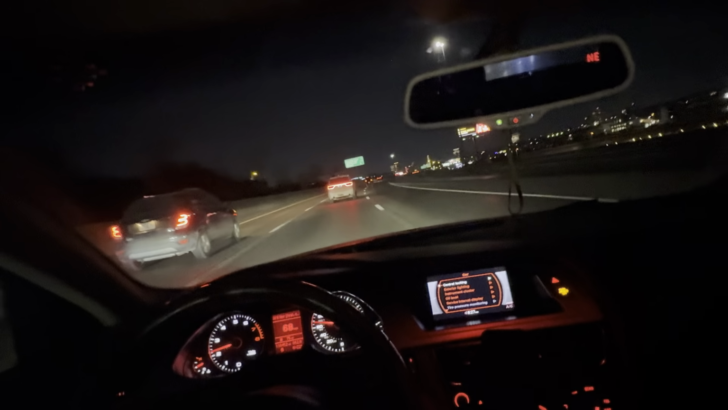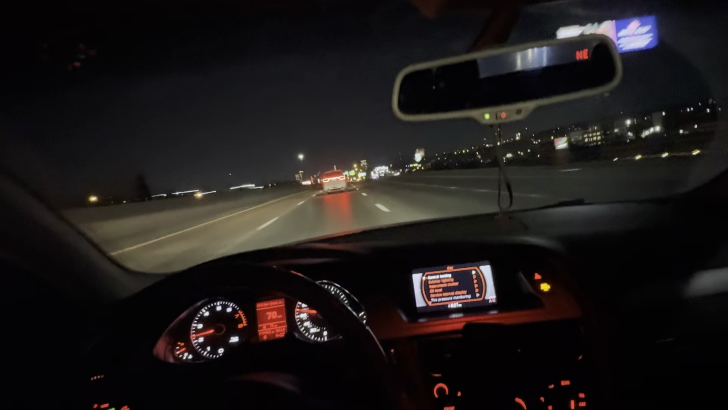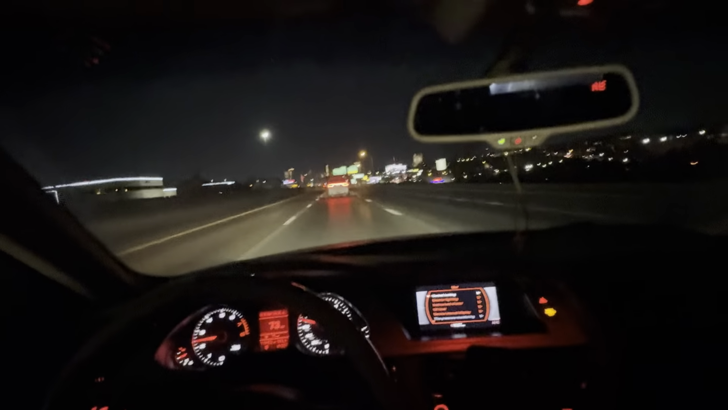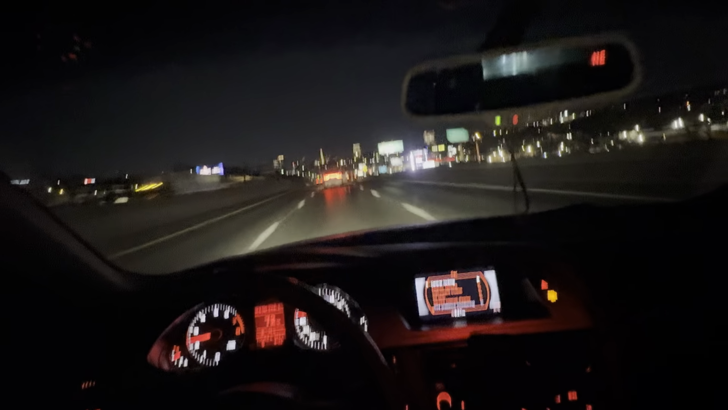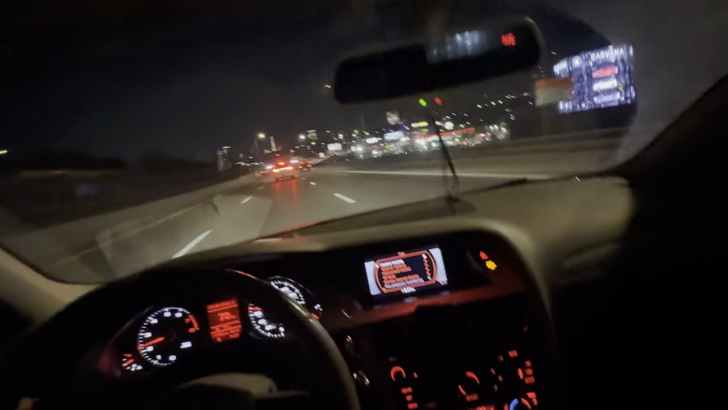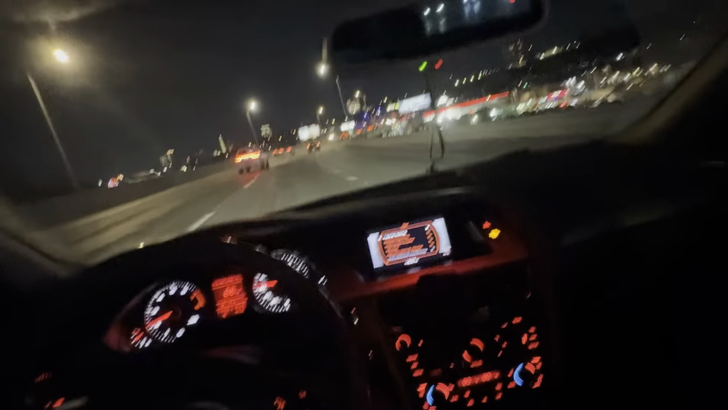But on to the things that I hate about this car. And I don't actually hate these things. It's just minor inconveniences. So the first thing I'm gonna say that I hate is these cup holders, man. Let me turn my light on real quick. So these cup holders right here are right behind my shifter. And if I got like my Stanley or just a water bottle in general, I can't really shift because the cup holder is right behind the shifter.